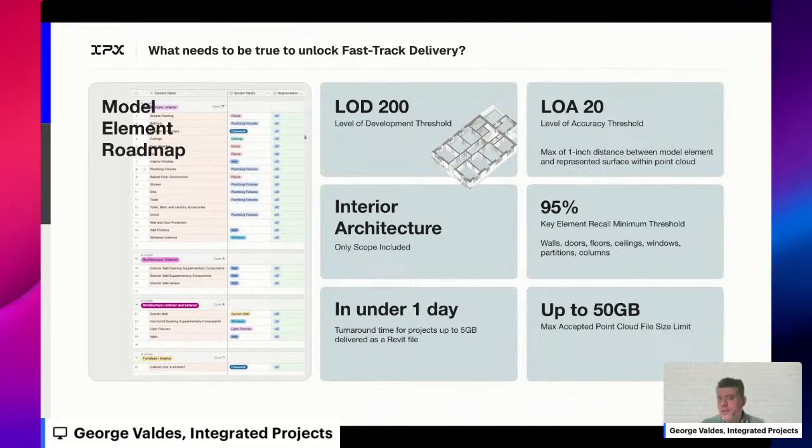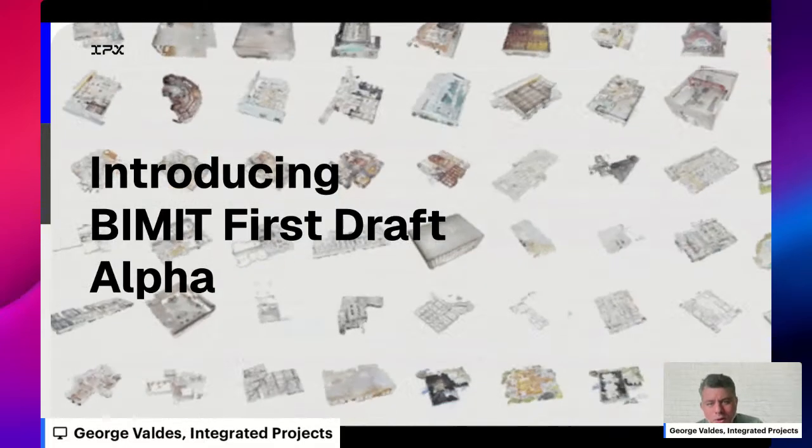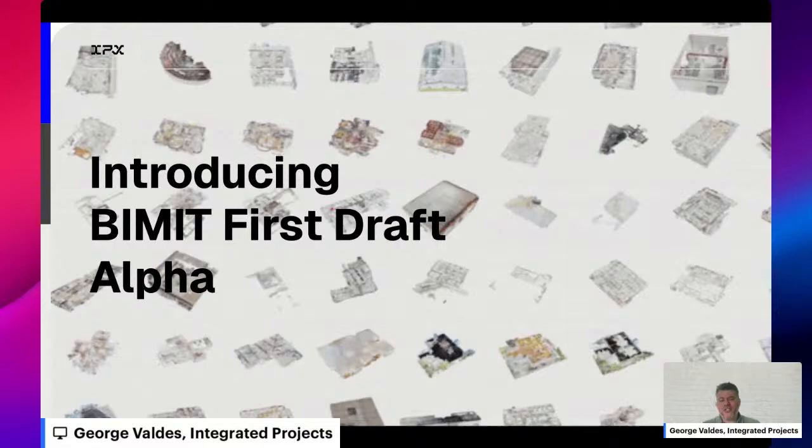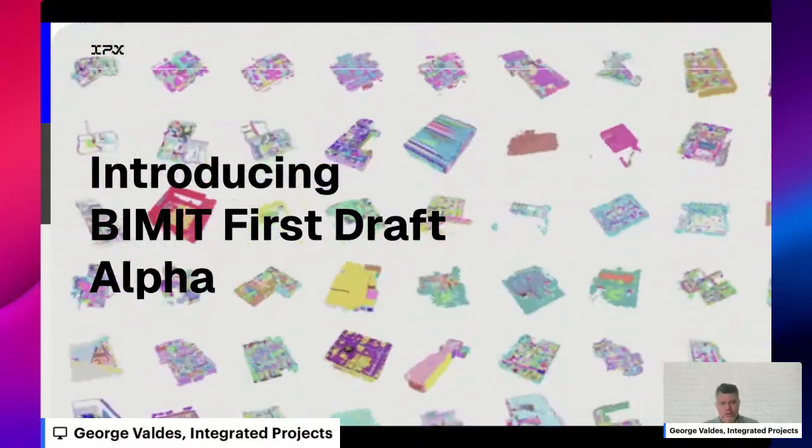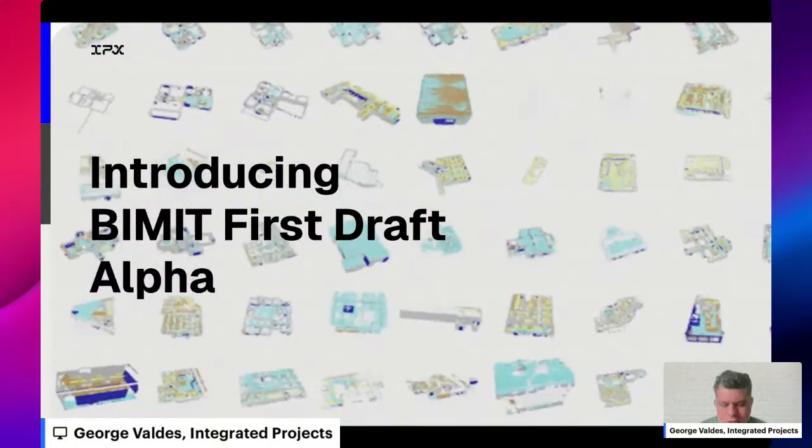And then other things had to be true, being able to get this back in at least one day from this automation, like certain things. And it's interesting because I'm sort of teasing around the actual solution in a way by what I'm framing. But ultimately, what we're talking about here is something that we call First Draft. And it's currently in its alpha stage, which I'll talk a little bit about.